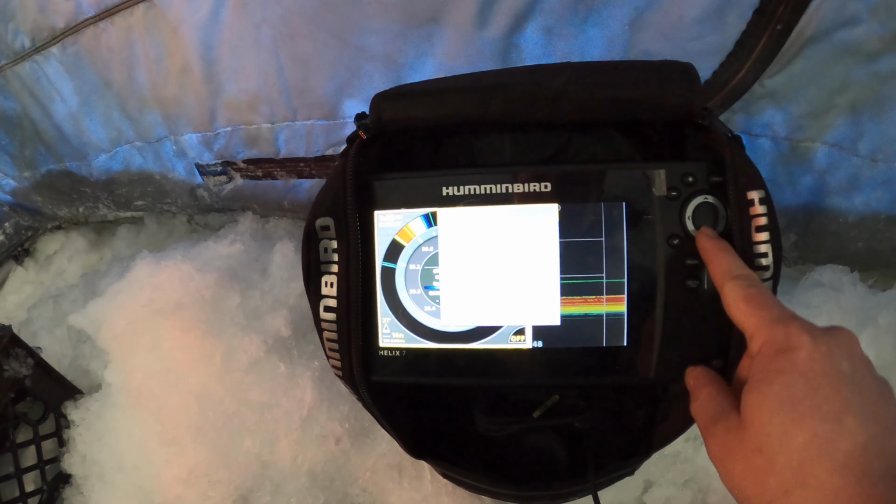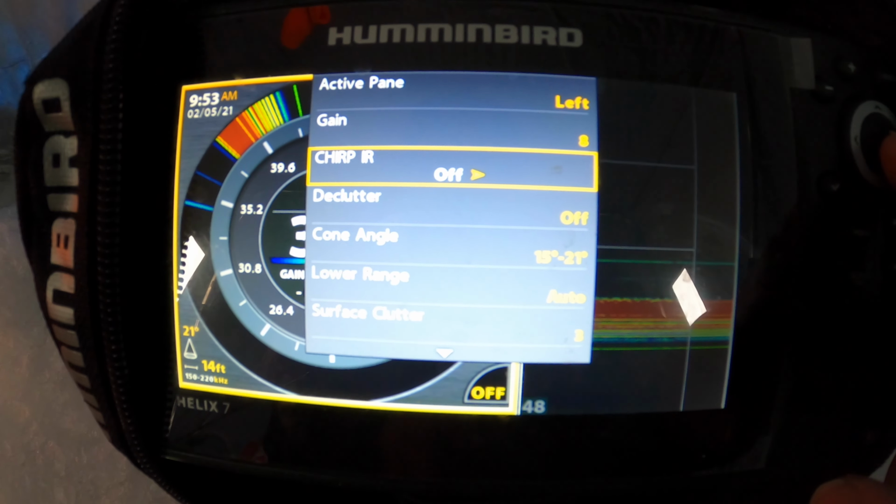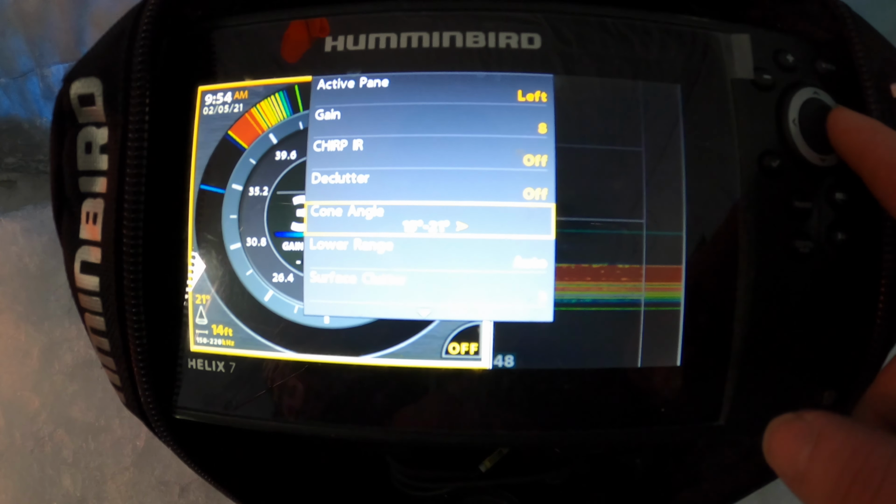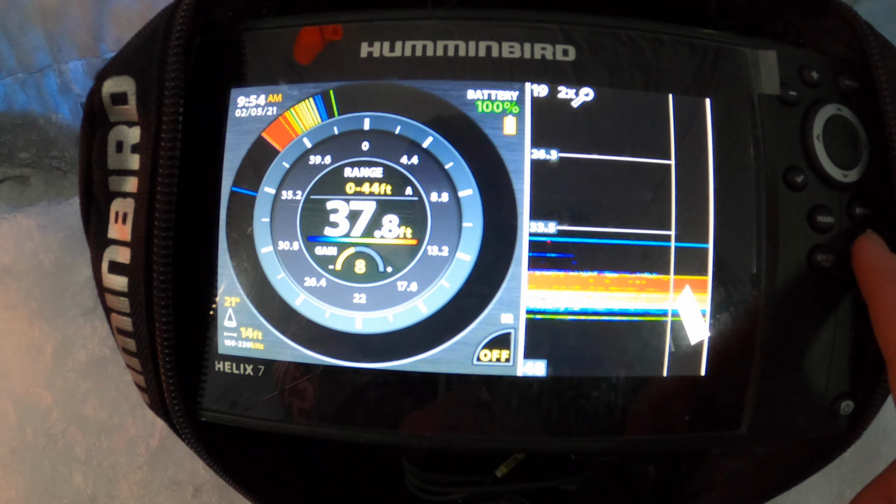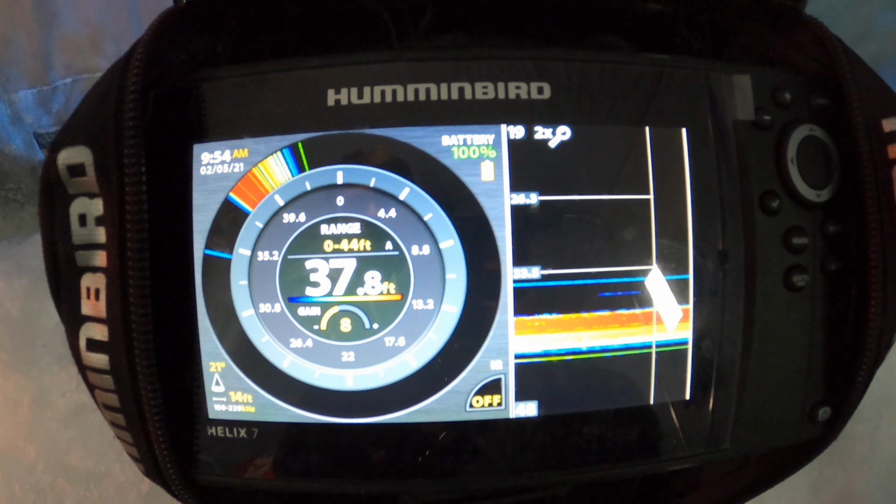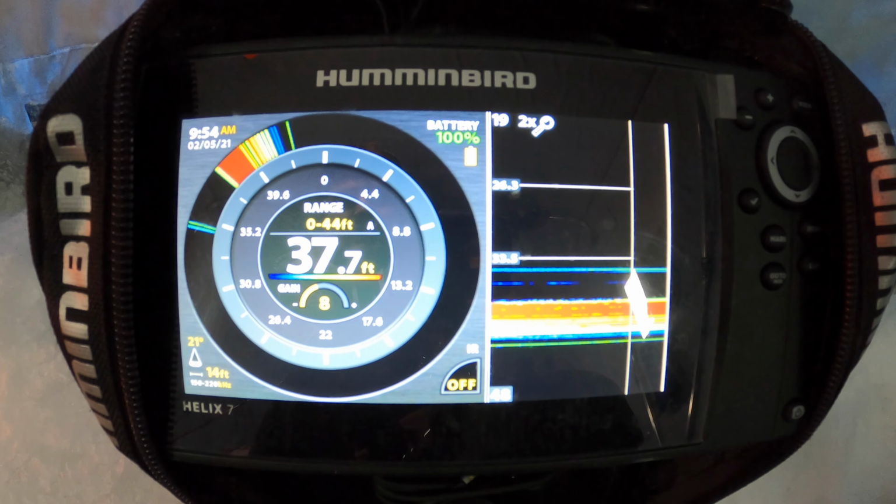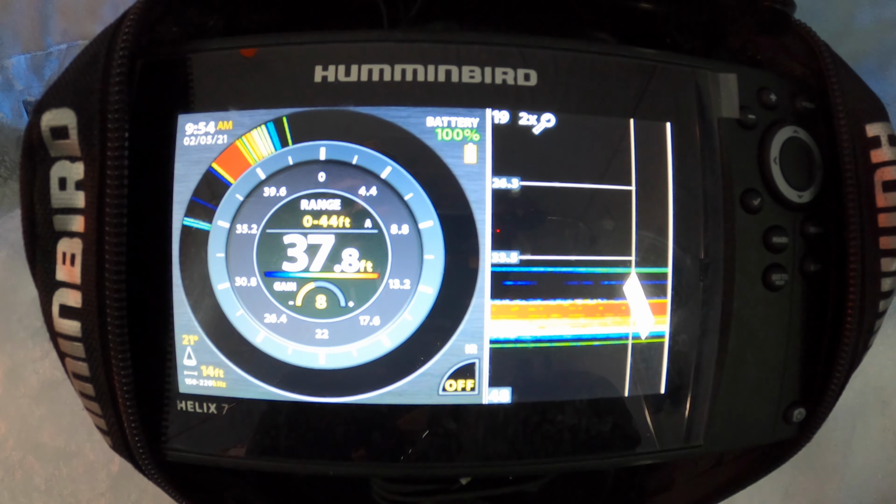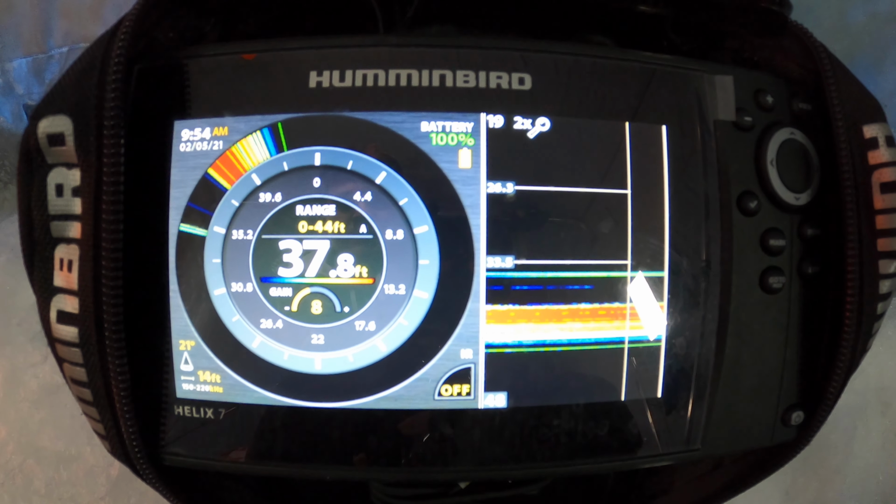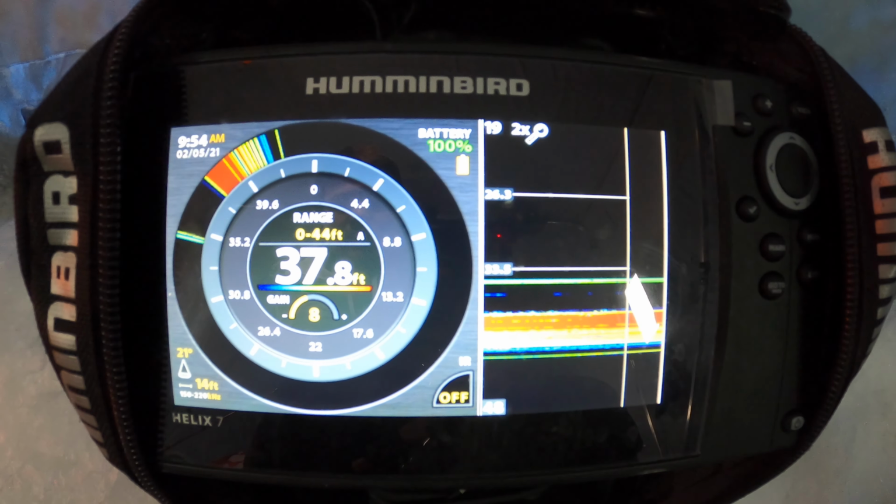Usually the only time I have to mess with my Humminbird, because I have it set now, this is what I kind of run it on. I run gain on like 8, usually between 8 and 14. Chirp I run off unless I actually run into interference, and cone angle I leave on 15 to 21. Usually I'm fishing deep stuff, or as you can see I'm in 37, which is about one of the shallowest spots I use my Humminbird up north here. So anyways, for 2D and side imaging or down imaging you can usually use sharpness as well, but in this instance, gain is really all you need to mess with, and your Chirp IR, I would say.